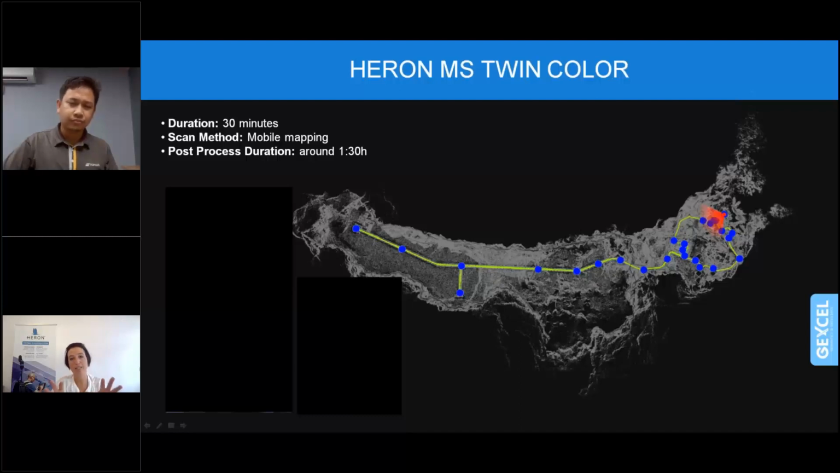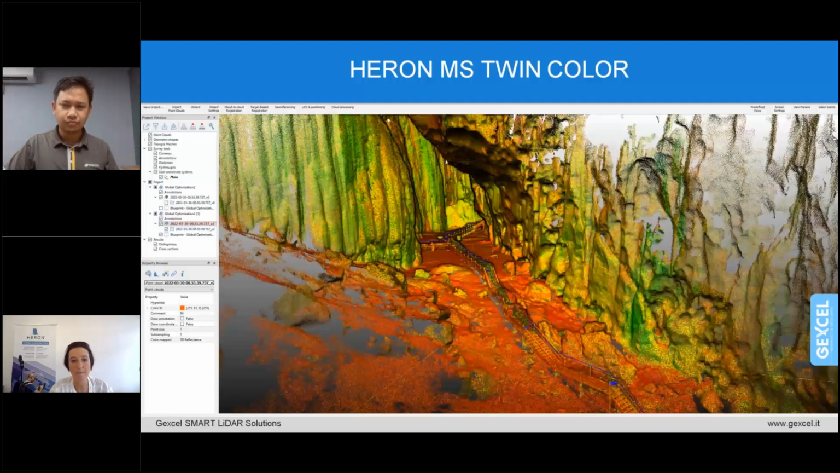Thanks for explaining how you worked with the GLS and the HERON on site. Just to show some views of the cave, in this slide you can see the inner part of the cave, in which there is this path that has been done by walking and also using the GLS static laser scanner.